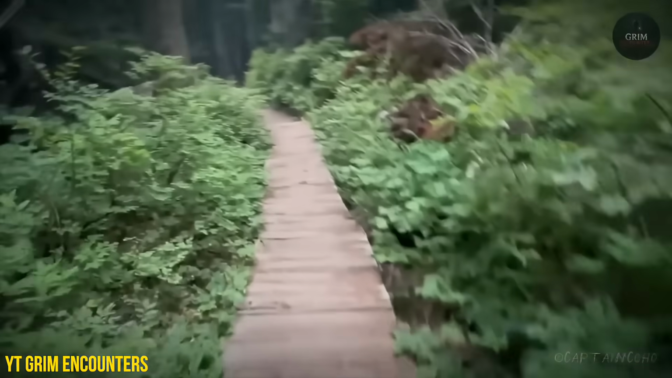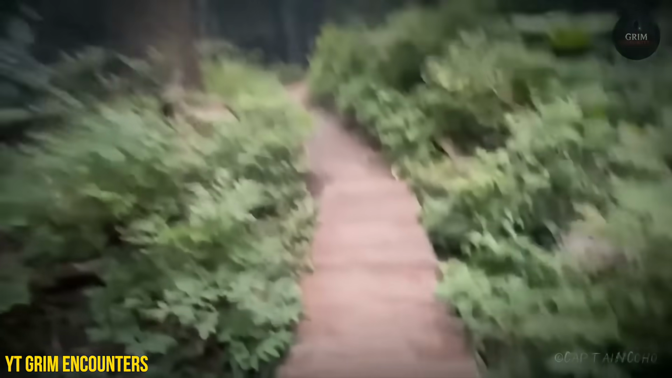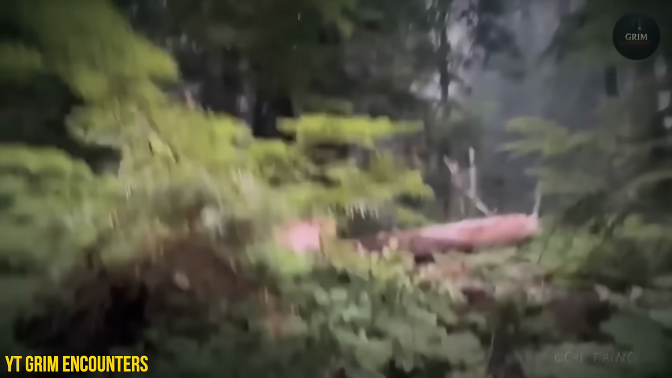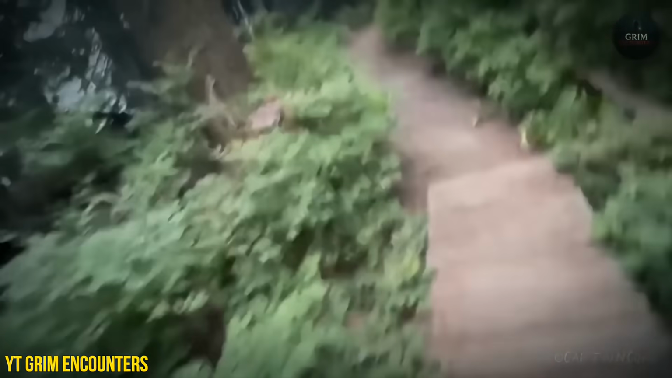Off in the distance, he noticed something large moving between the trees. His first thought was a deer, maybe even a bear that had been pushed out by the wildfire. But the longer he watched, the less it resembled any normal animal. Then, without warning, objects started flying at him.